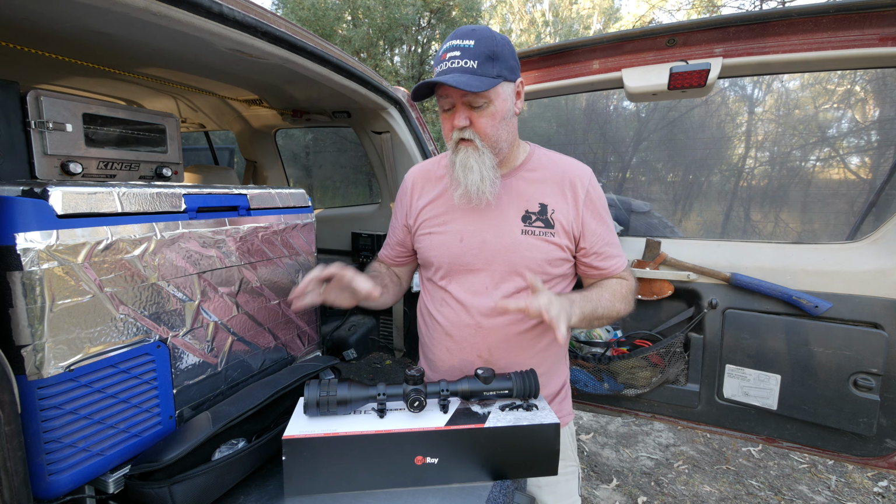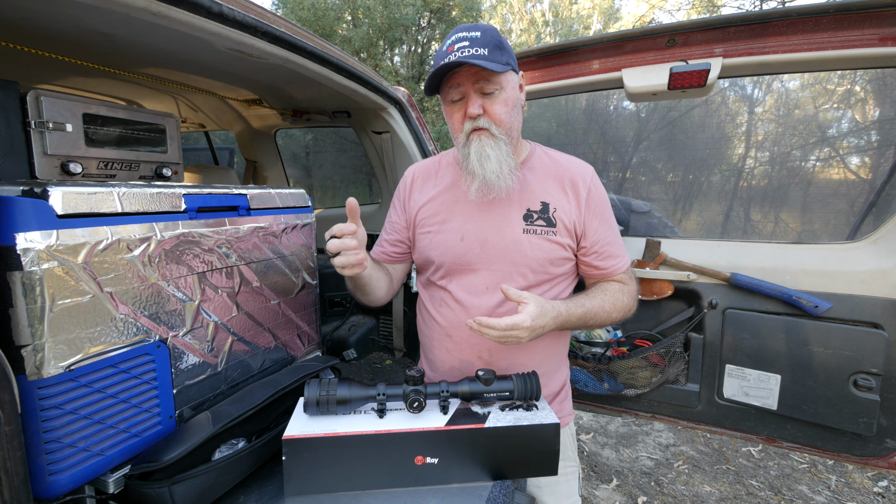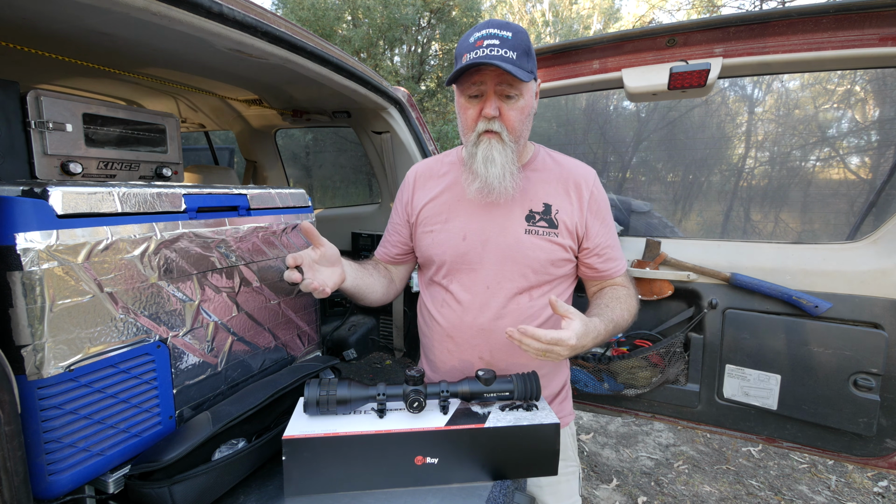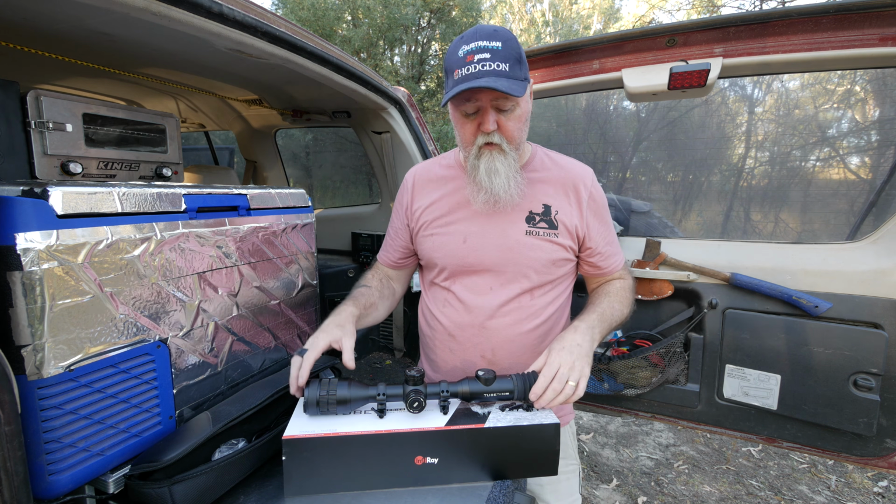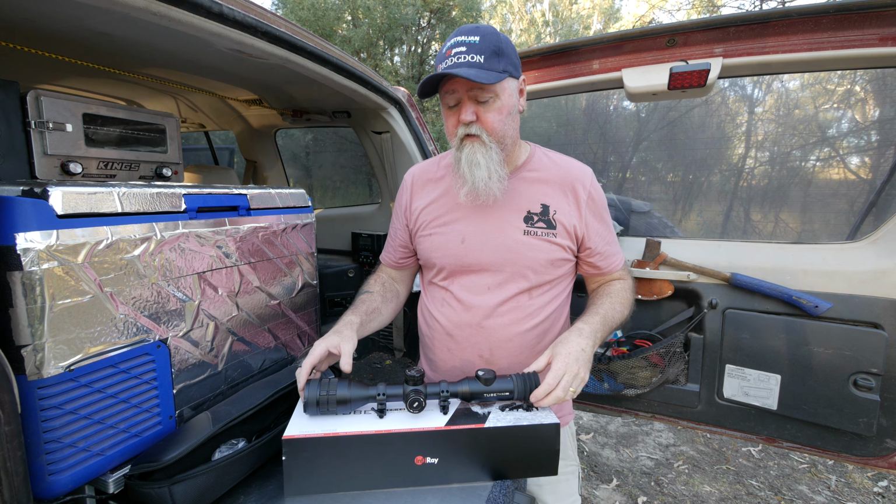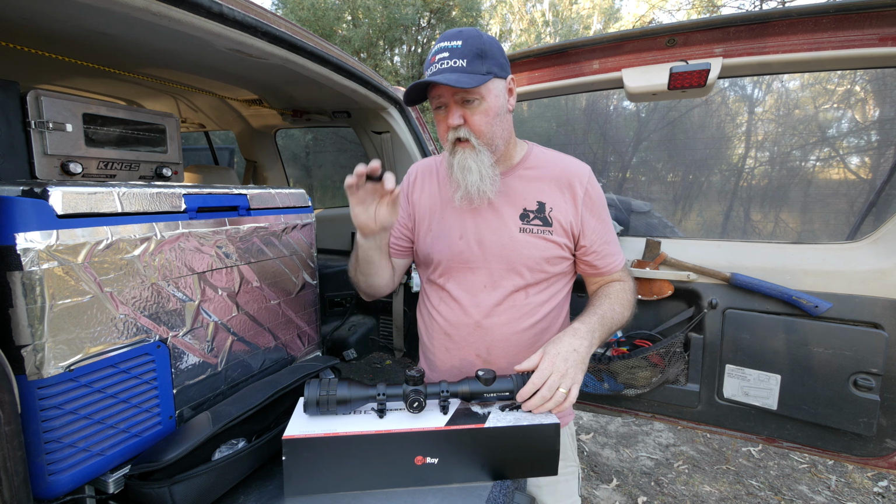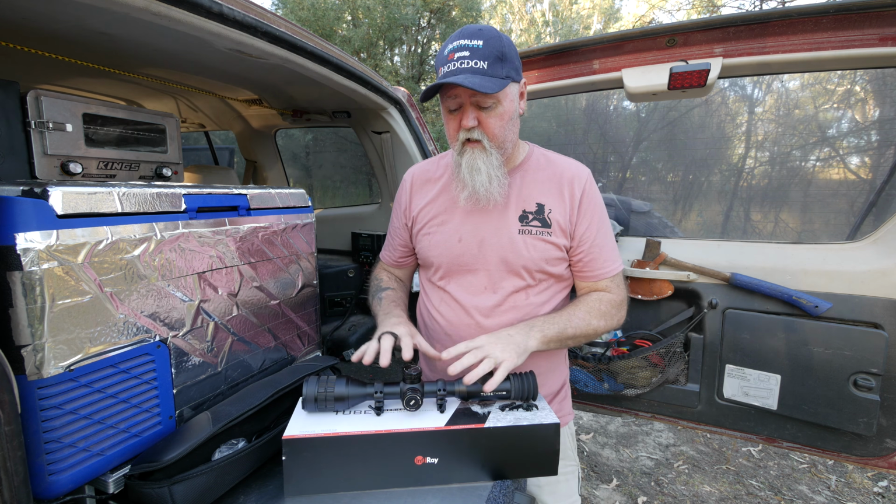The initial setup was fine, and I really like that you can have, for instance, the 223, I've got a couple of different calibers on there. You might be using a higher power gun with subsonics and full house loads. You can actually have a couple of different reticles saved, a couple of different points of aim saved, and you switch between them on the fly, and it's very quick to change, and seems to be very reliable.